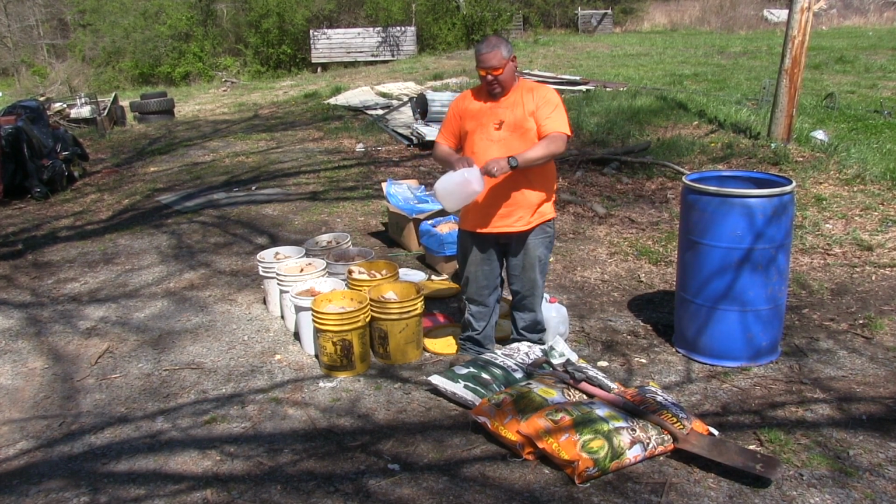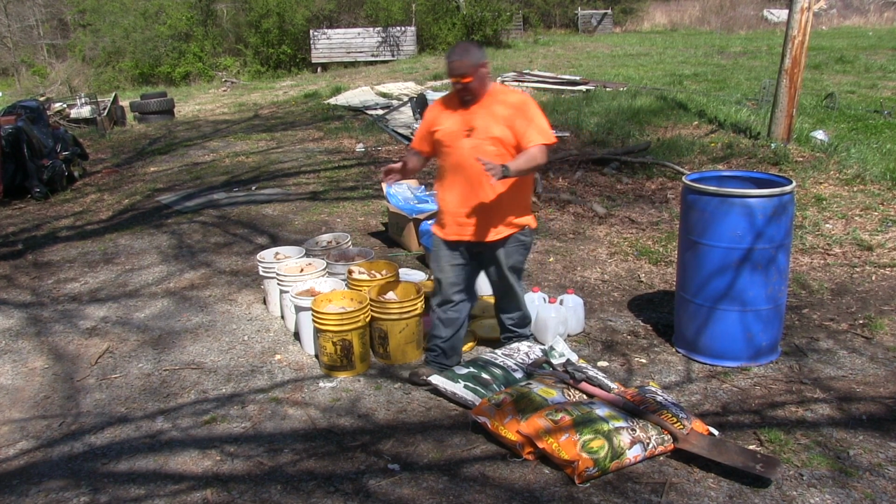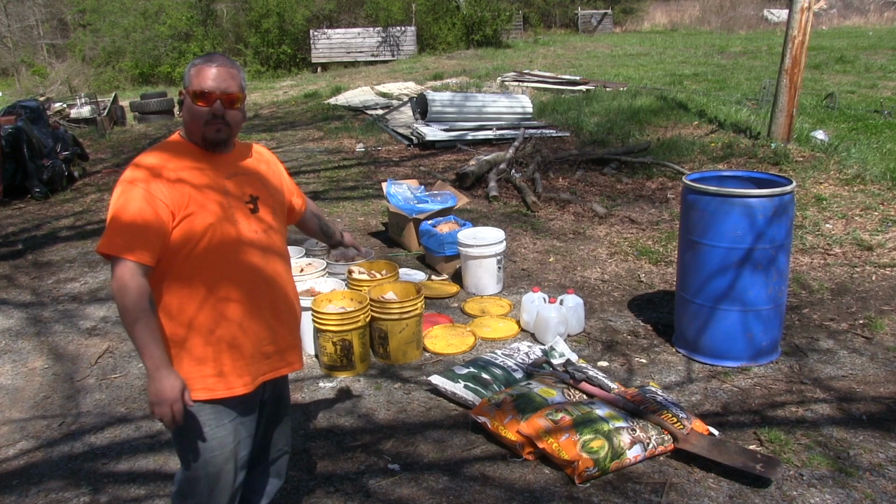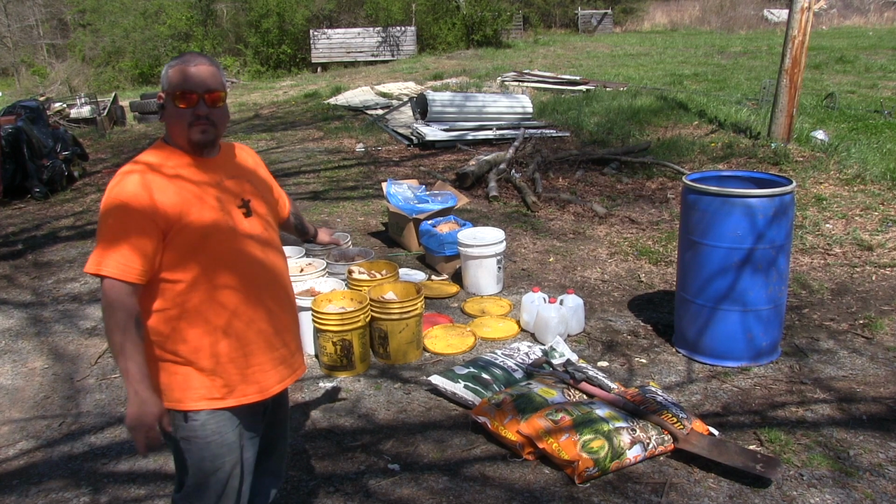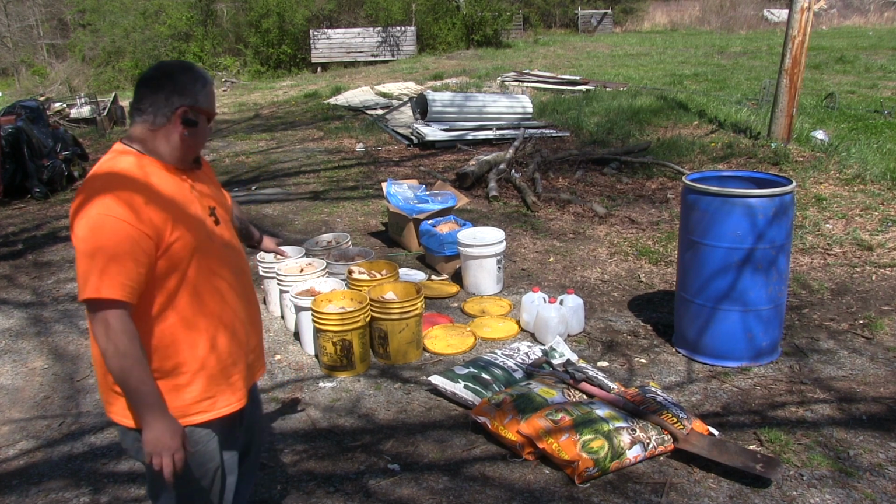Alright, so here is the tip. Here's the way to make it work really well. So now I've got sour milk, bread, and corn in that bucket. Now I'm going to top it off with water to the top of the bread. Alright, not to the top of the bucket, just to the top of the bread on both of them.